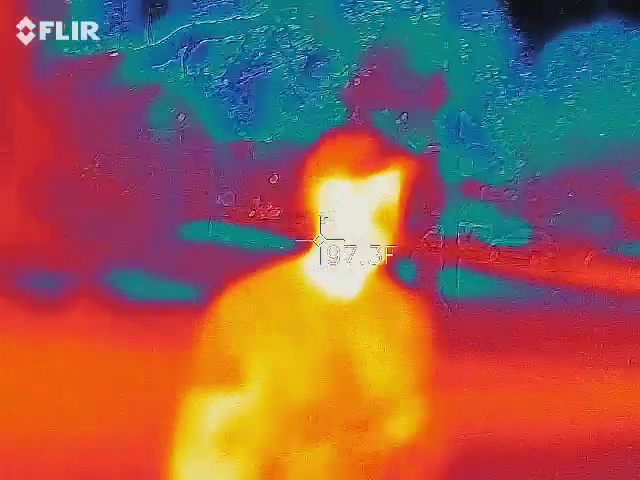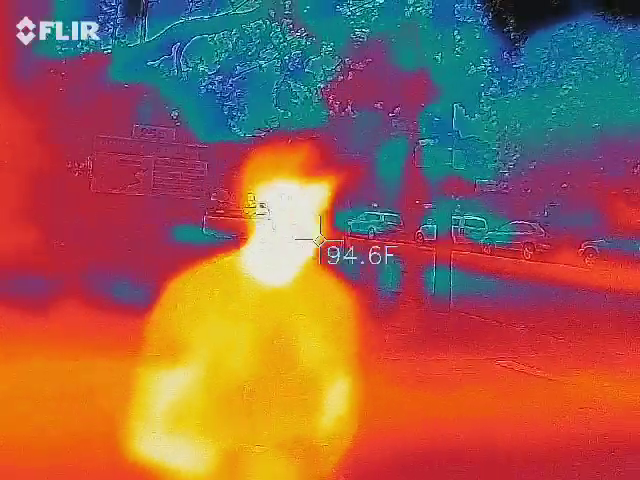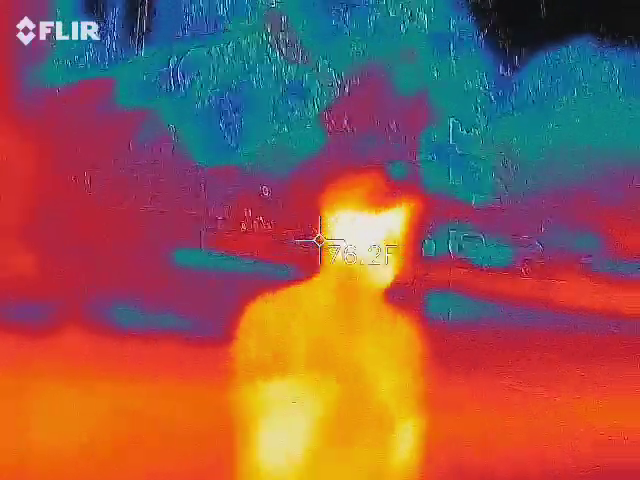So Catherine is standing where I am and she says, Nick, there's a blue spot on the wall. And I can't figure out what it is. It's about 10 degrees colder, and everything else is red, yellow, and orange. So I actually have an infrared, so I will scan the whole wall.